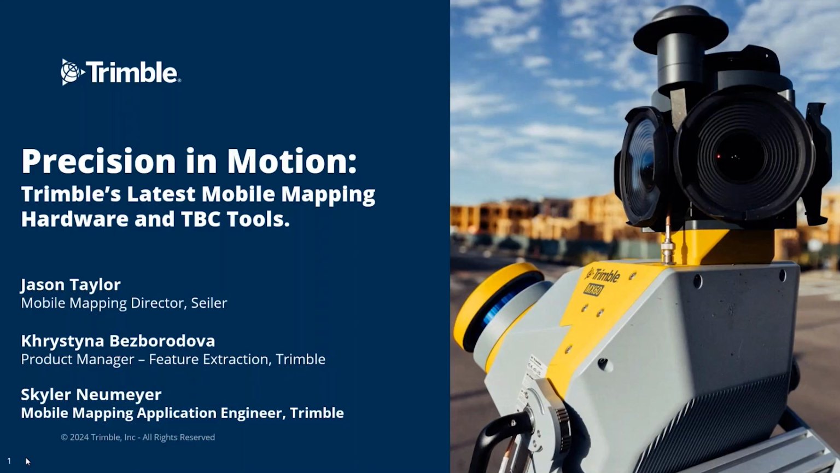And we also have Skylar Newmeyer, who's the mobile mapping application engineer at Trimble, who is an expert when it comes to all of the systems and every application under the sun. So we're very fortunate to have them with us today. And we're going to be kind of doing a deep dive into that pavement inspection workflow.